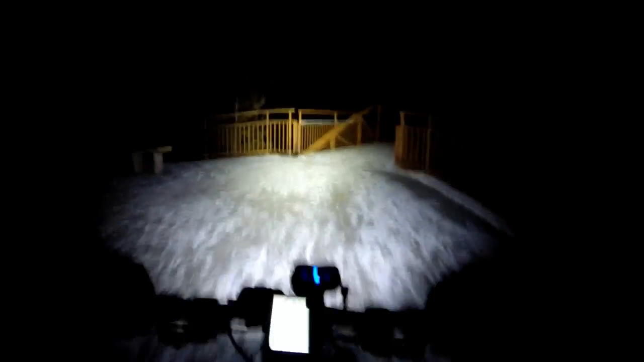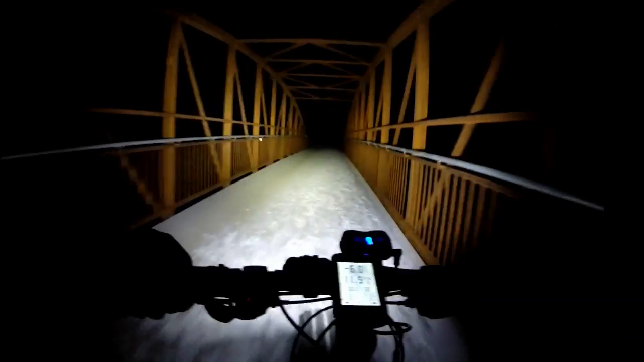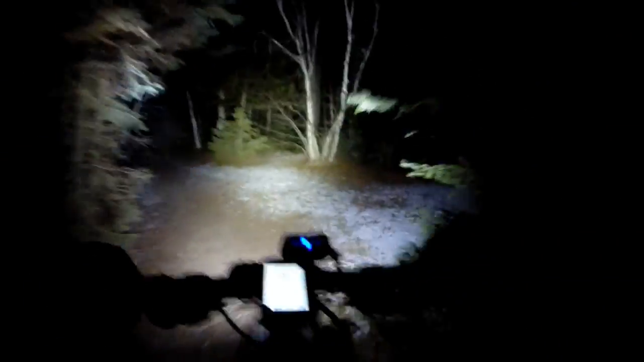So now we're crossing over into Trowbridge Falls. You can hear the current river raging there. It's really raging because we've had quite a bit of rain. Steep little uphill here to deal with. They finally opened that gate. That gate to get to this little hill was closed for months. Don't understand why, and now it's finally open.